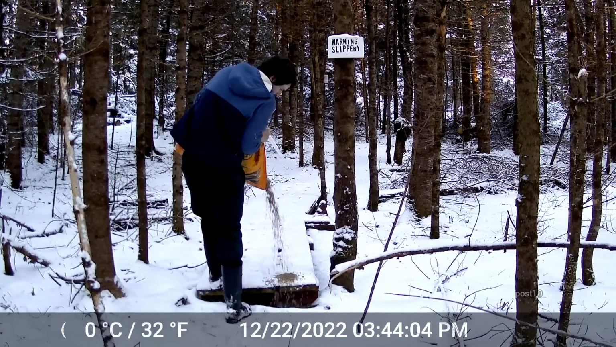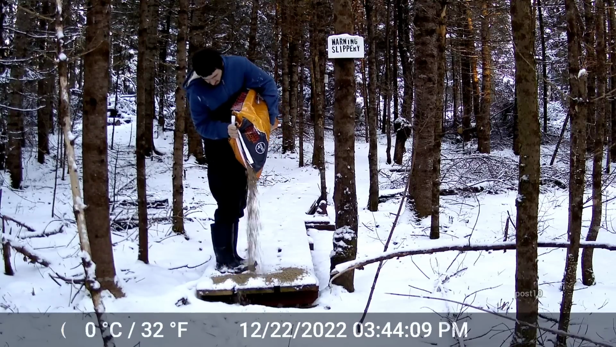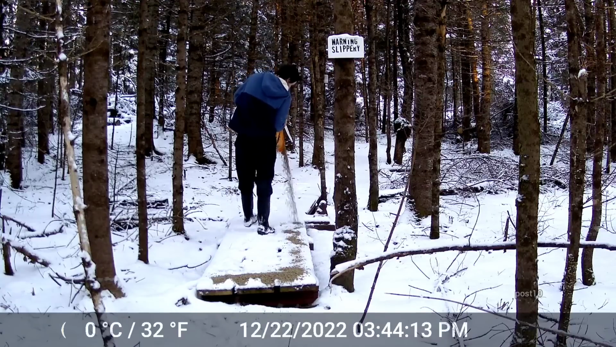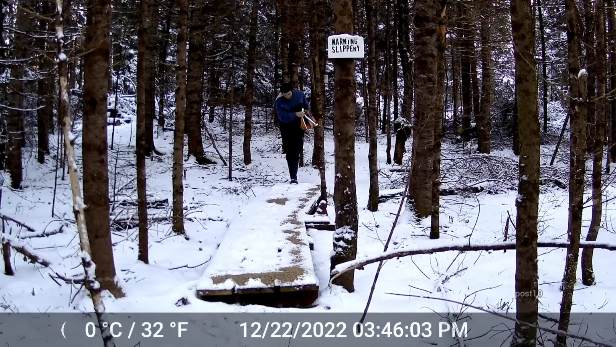Alright everyone, I'm going to narrate this a little bit as we go through some of the trail camera footage. Right now I am going around and making a big pile right here in front of the camera, and now I'm going to make a trail of it, still leaving it pretty heavy on the bridge, but then I'm going to walk down all the trails and leave a really thin trail to try to attract stuff over to the camera. That's what I'm doing right now.